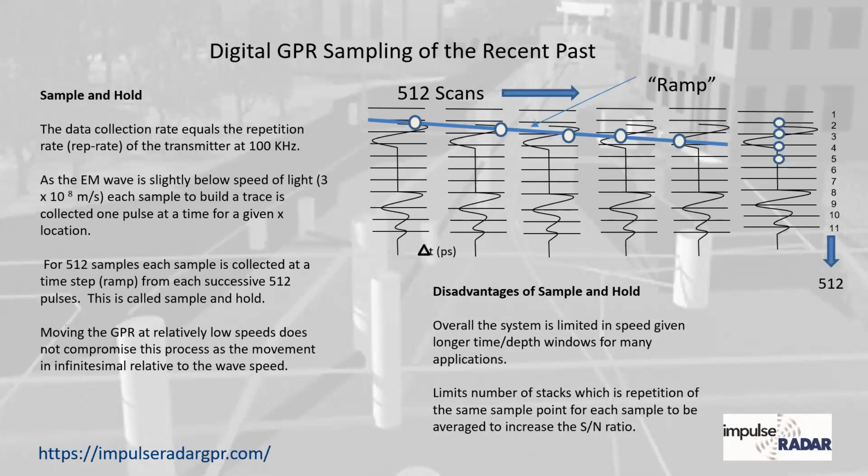And in the past, if we're doing 512 samples, to build this entire digital waveform of the received energy, we had to have 512 pulses just to build that one trace. And this was called a ramp, the way that we time-discretized the pulse and collected a sample to build this trace. So it worked, it was great, not too bad.